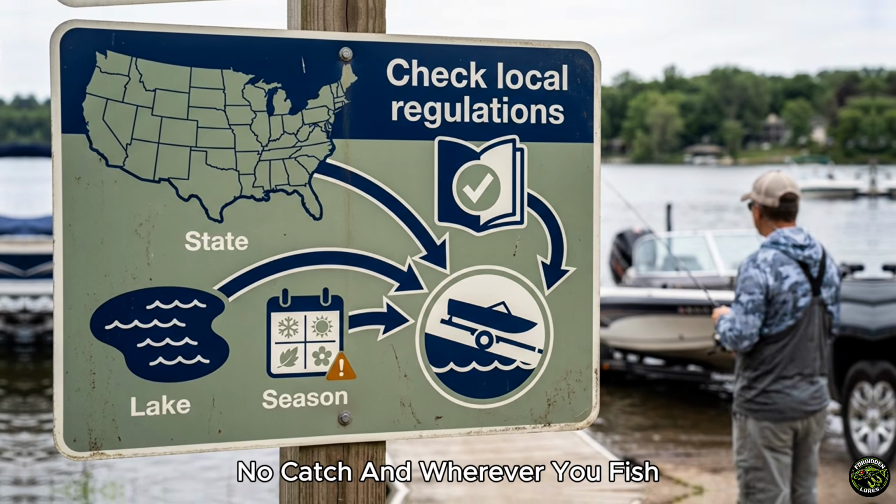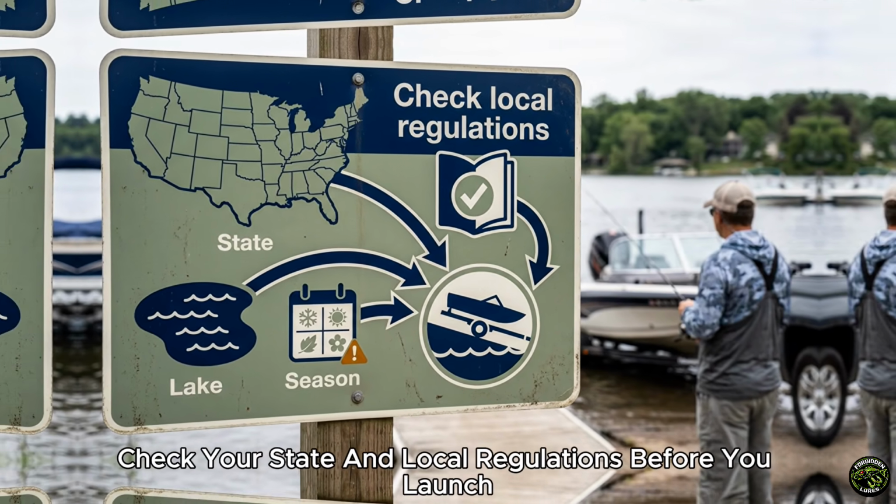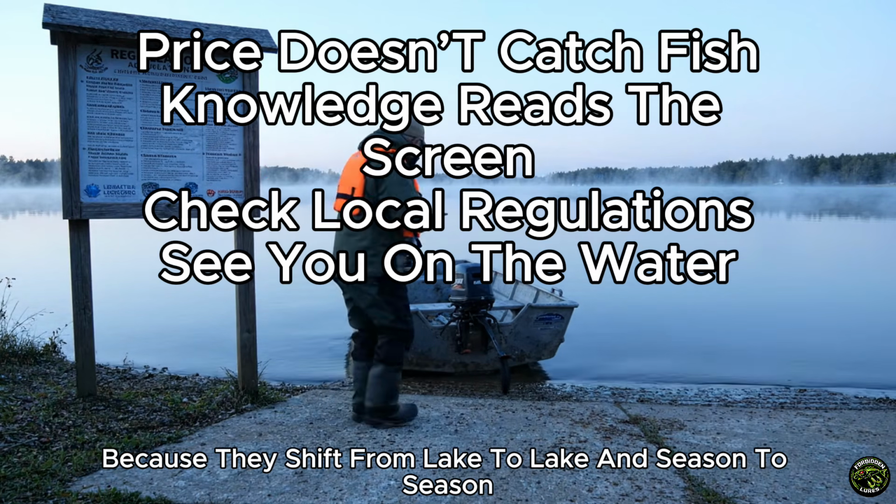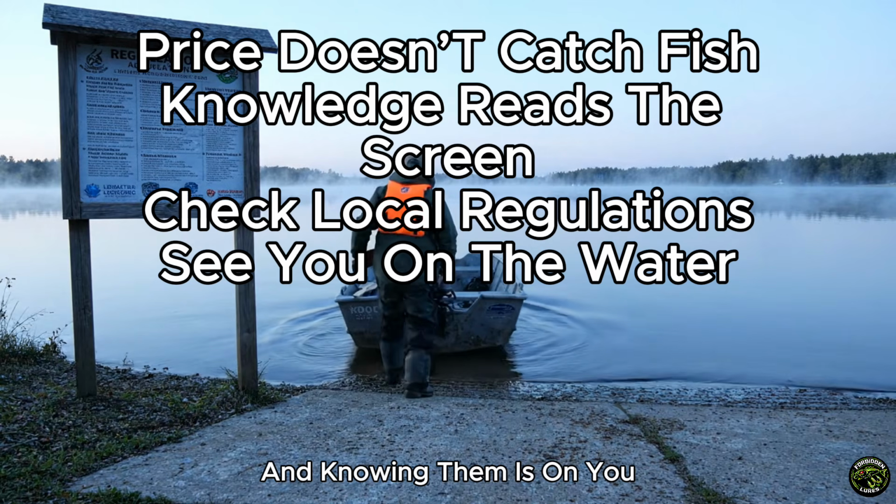And wherever you fish, check your state and local regulations before you launch, because they shift from lake to lake and season to season, and knowing them is on you.